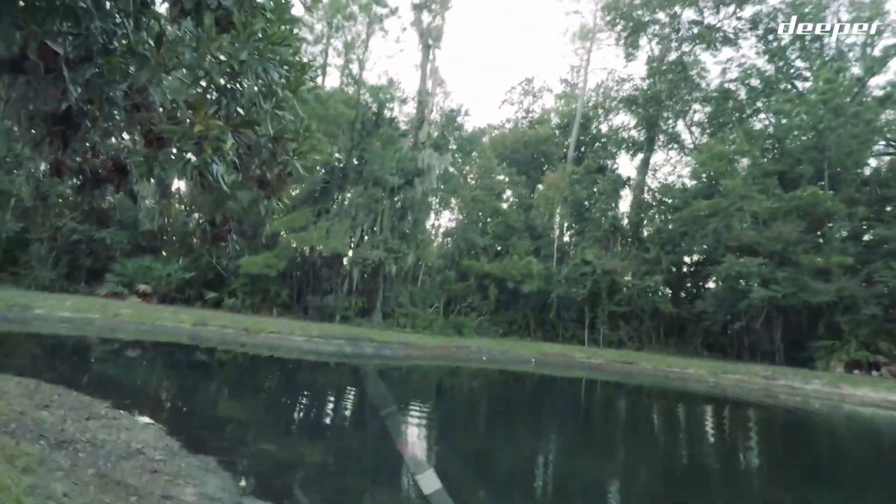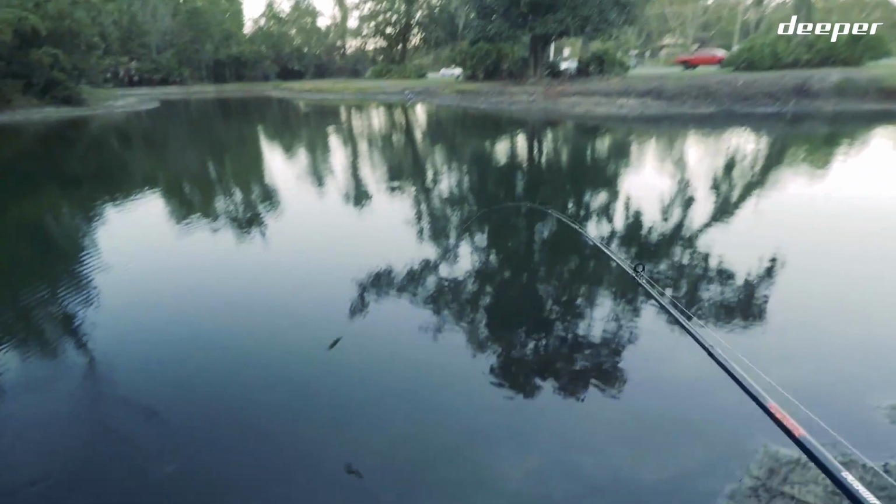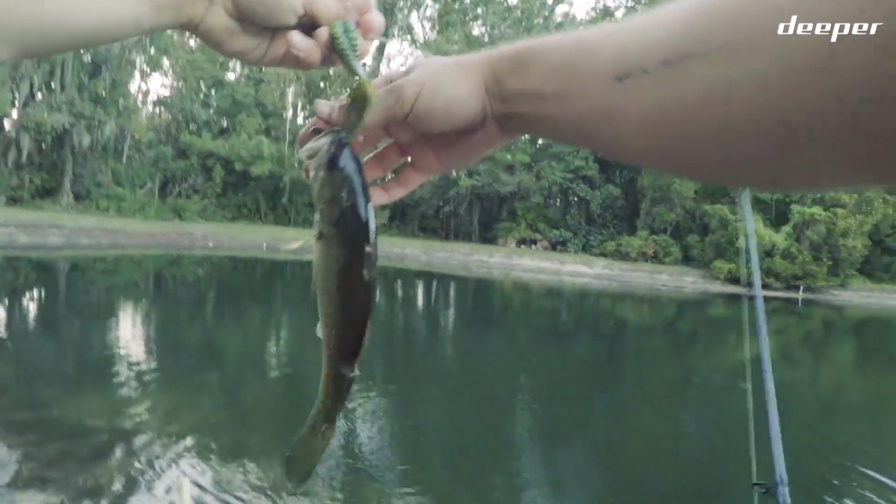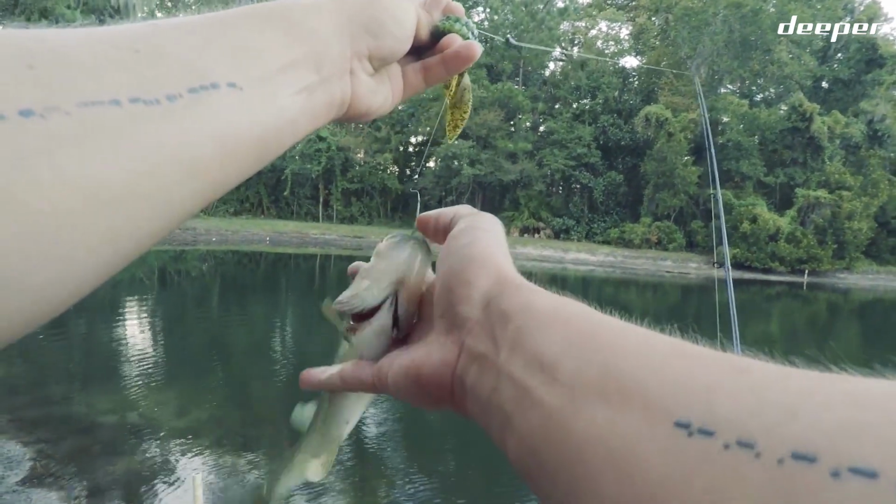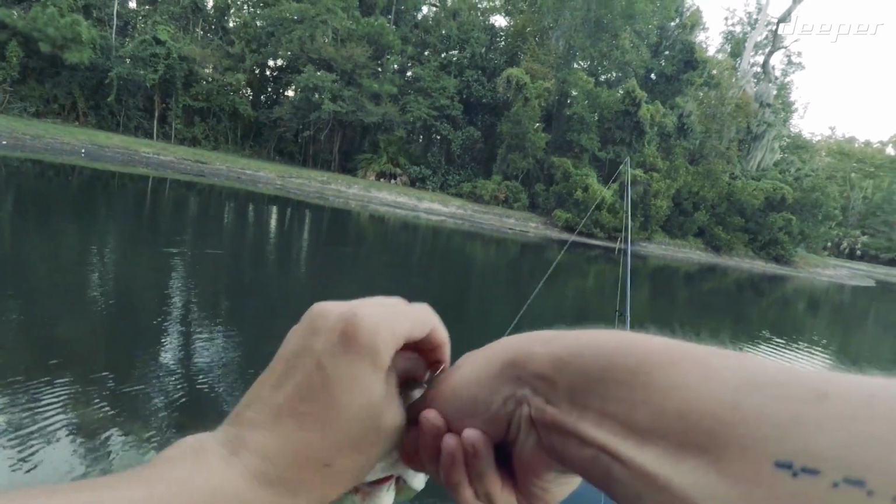Uh-oh. Yep. Oh my God, yes. Little bass, little bass! Oh my goodness, look at that. You know what? He's not a monster, but it's a bass. Boom. Caught it right where the Start marked it. Cast right where it was. Come on, come on. He's not the biggest bass, but he's my first bass in a very, very long time.